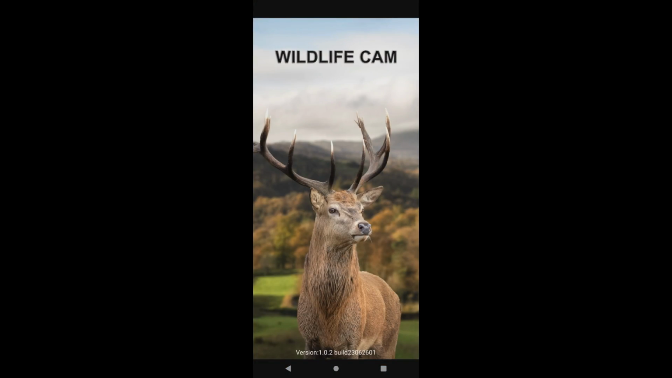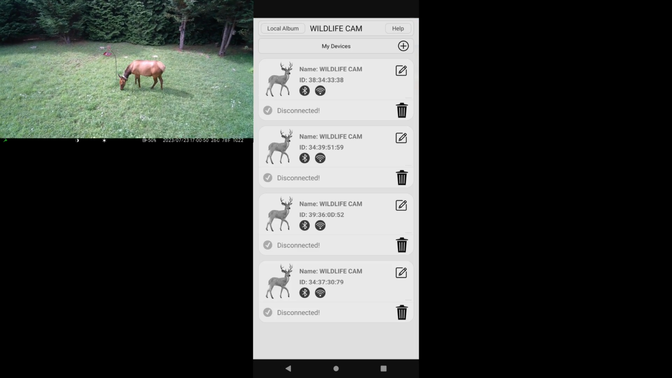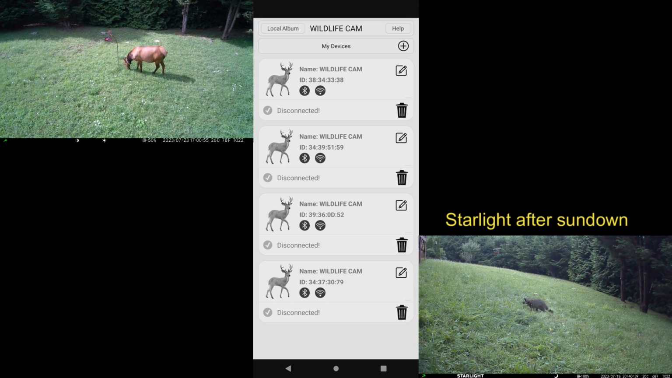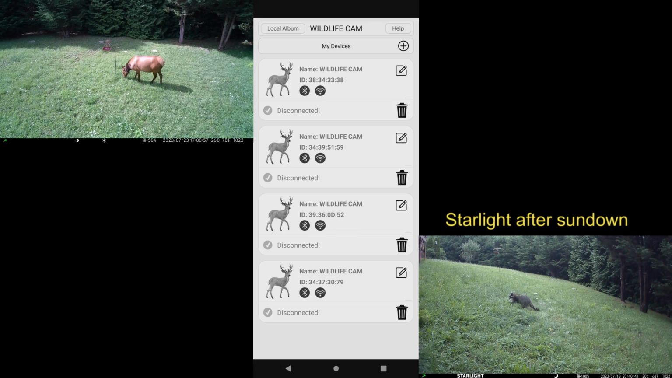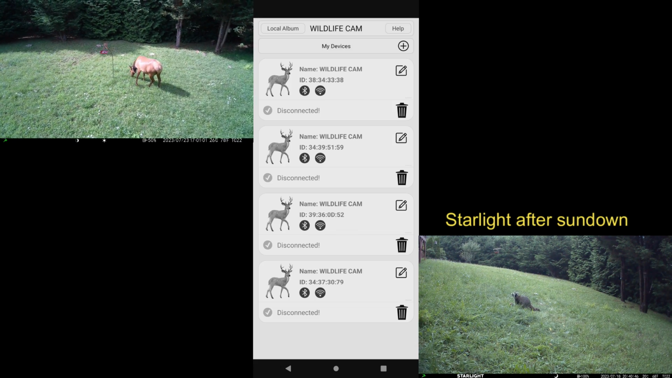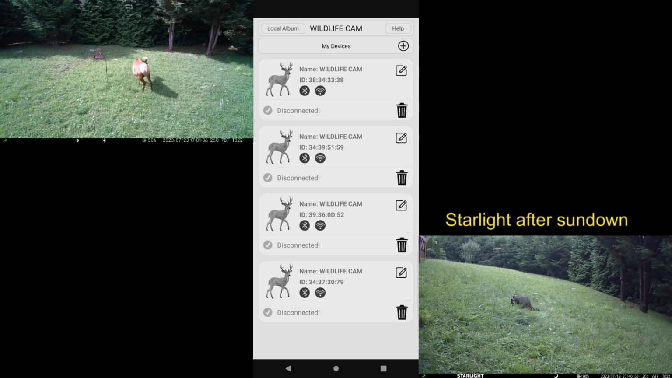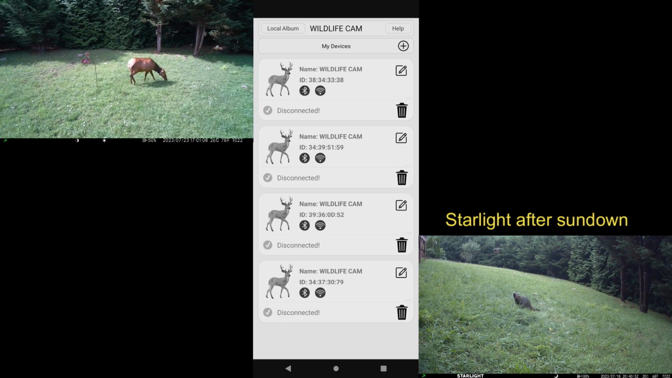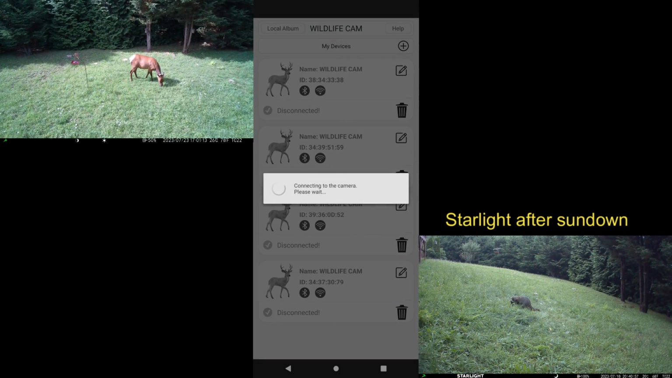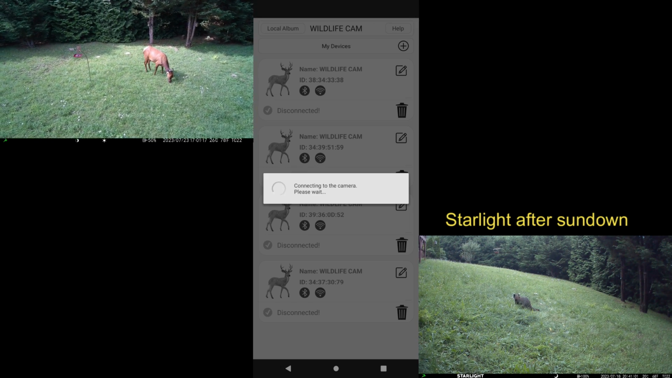The TC22 uses the Wildlife Cam app, and the thing to remember about the Wildlife Cam app is you want to turn on your Bluetooth and your Wi-Fi before you execute the app. So then once you open the app, you get all the cameras that you have registered with the app. This one works with a number of recent Campark cameras, and this app really works well. So the one down here at the bottom is the TC22. You click on that, and it takes about half a minute or so for the camera to connect.